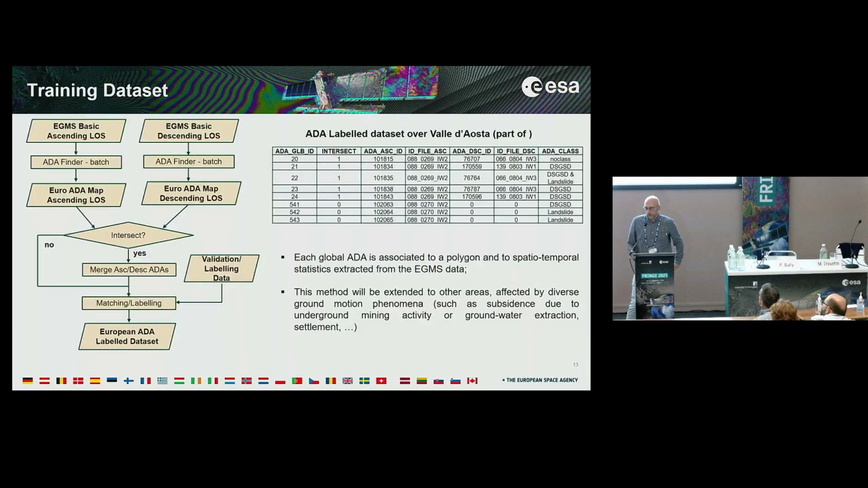So this validation activity can also be exploited to create a training data set for future implementation of a supervised classifier on wide areas. Just to resume, we have seen the creation of European maps of active deformation areas in ascending and descending orbits.